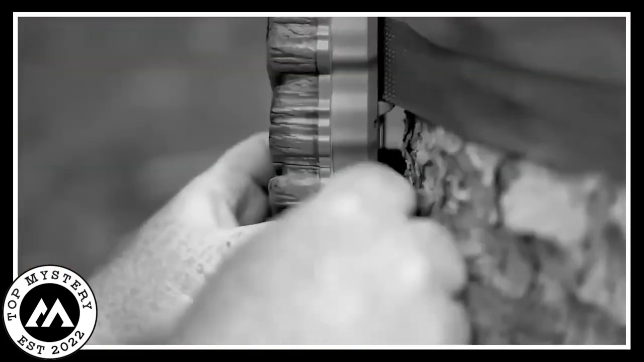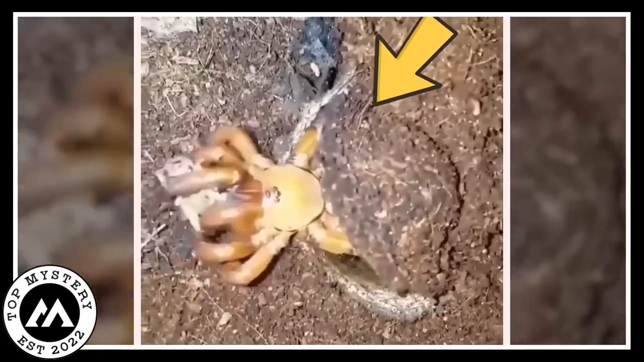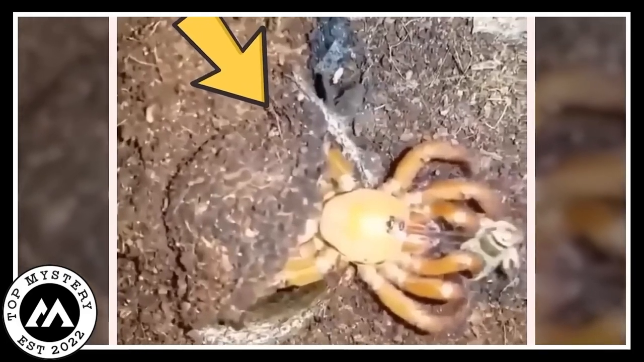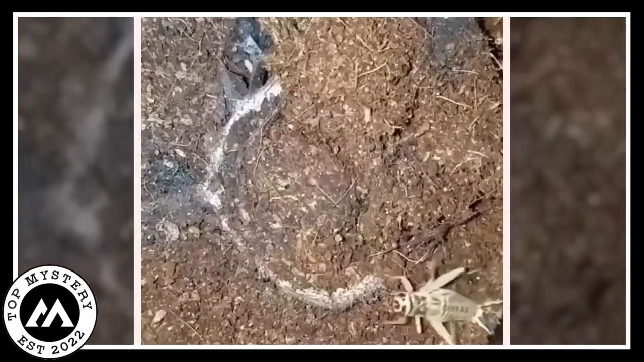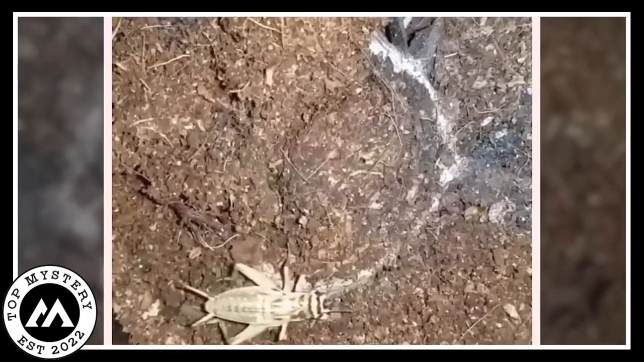Trapdoor spider. So there's this trail camera minding its own business, right? Well, it captures a trapdoor spider doing some serious James Bond moves. This spider's got skills. First off, it's like a ninja. The spider wraps itself in this silk thing, like a secret agent in a silk cape, all sneaky-like.